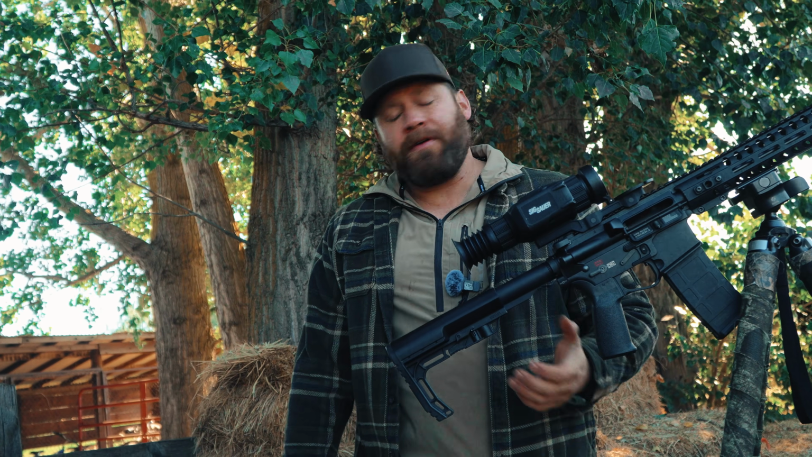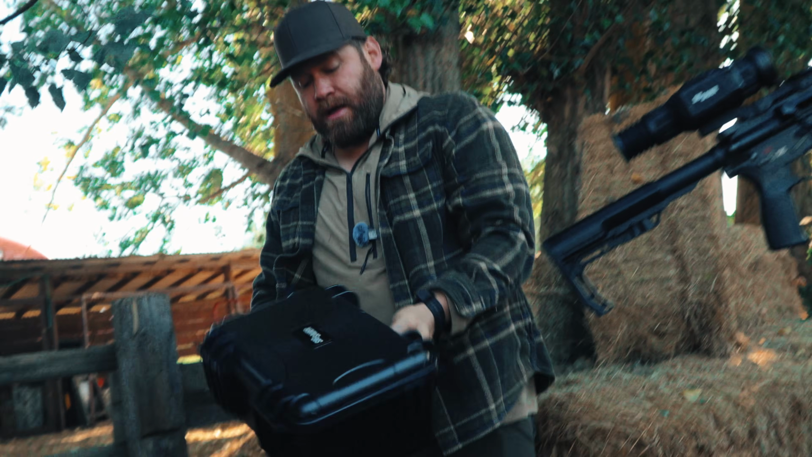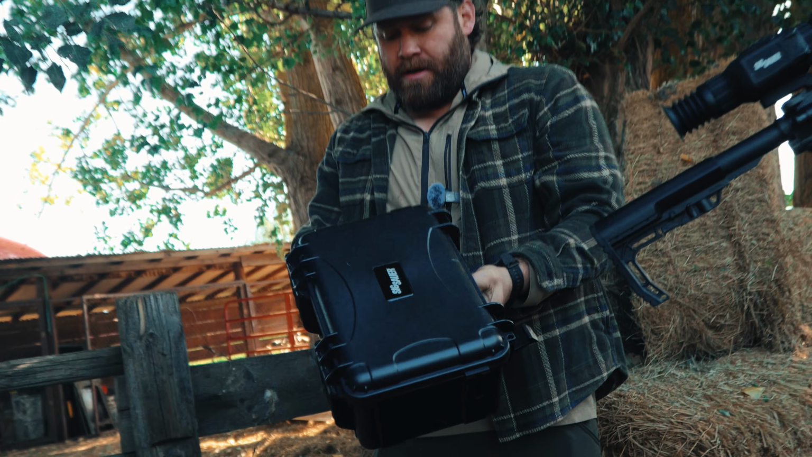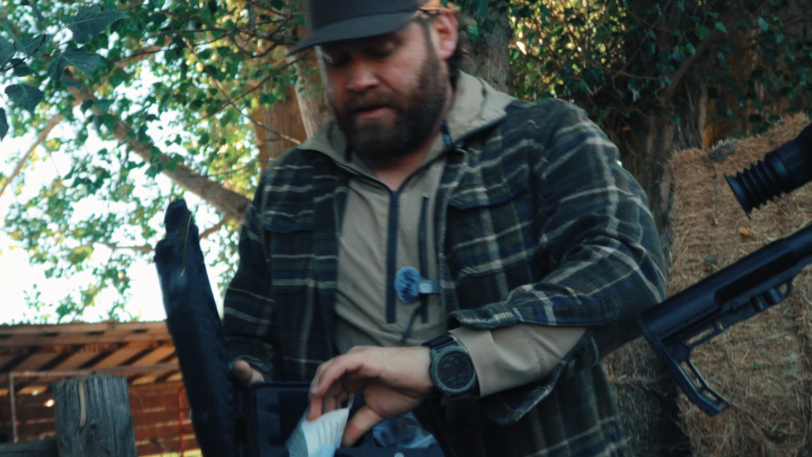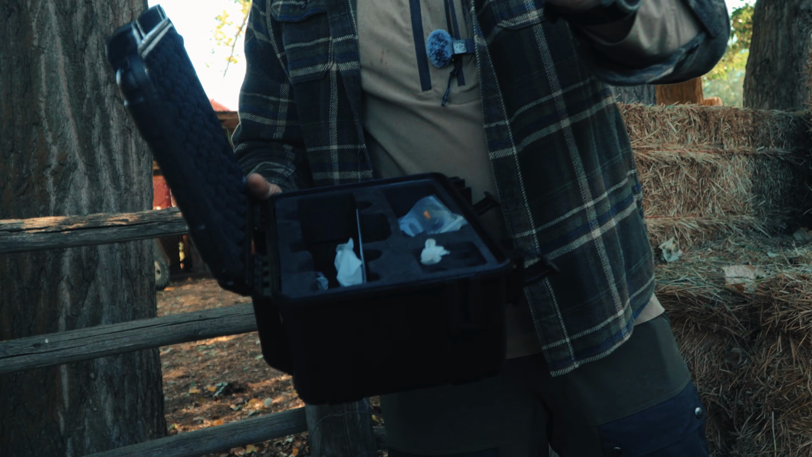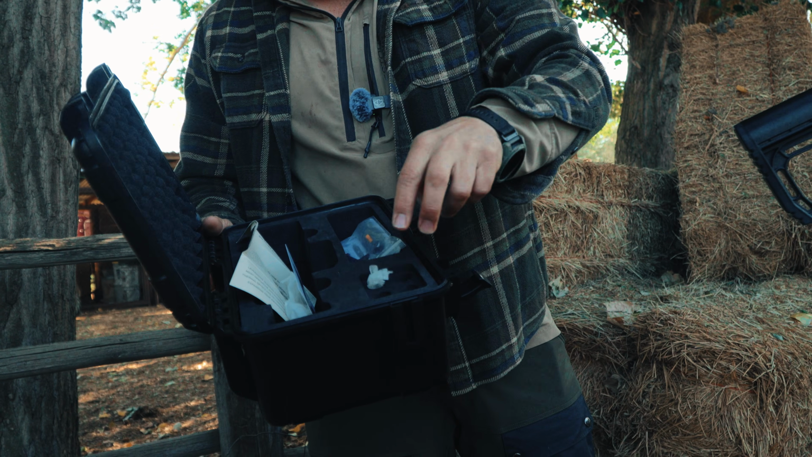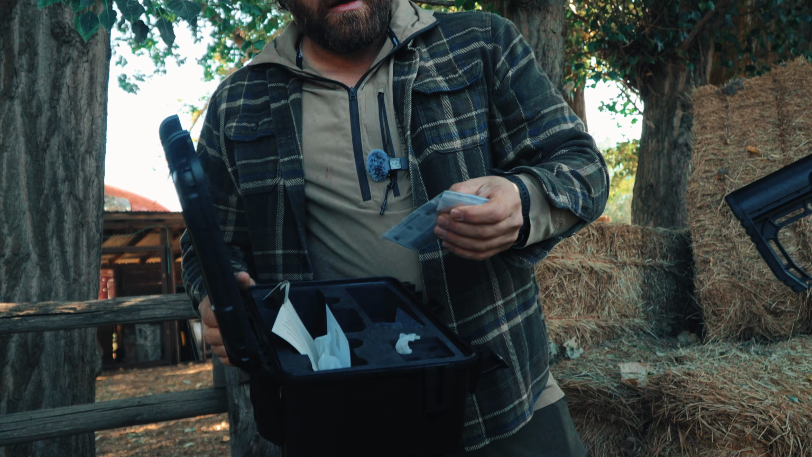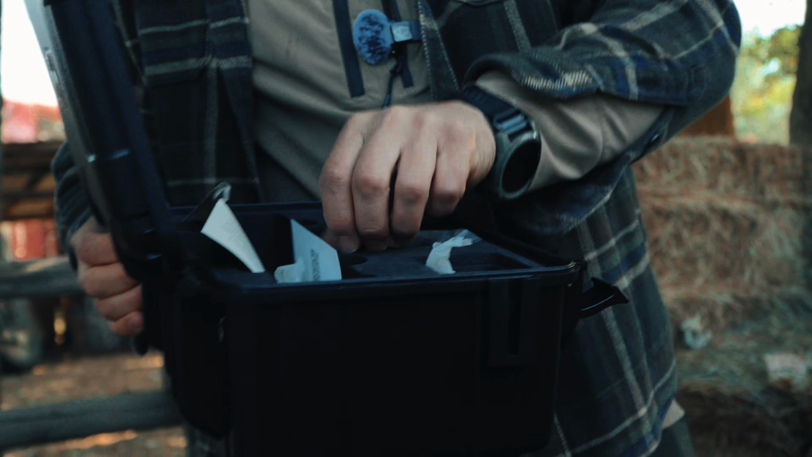So the Echo SV50-LRF ships in a hard case box. It's branded with Sig Sauer. It looks to be waterproof. Pretty awesome. This is what it looks like. Foam case. Comes with a zeroing target. That's where your 4650 or 18650 batteries go. Comes with a tool for torquing it on, lens cloth, and I already took it out because I'm using it inside.